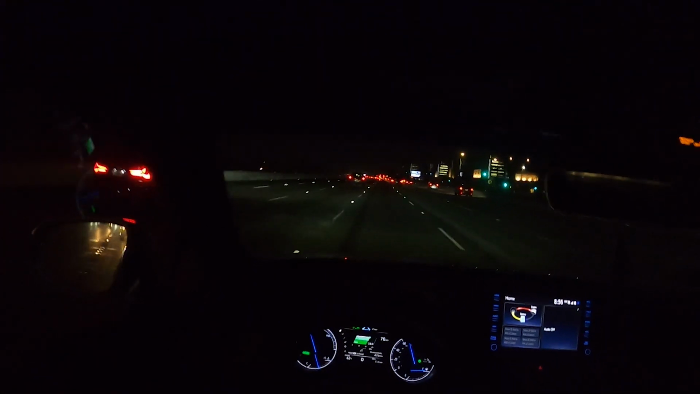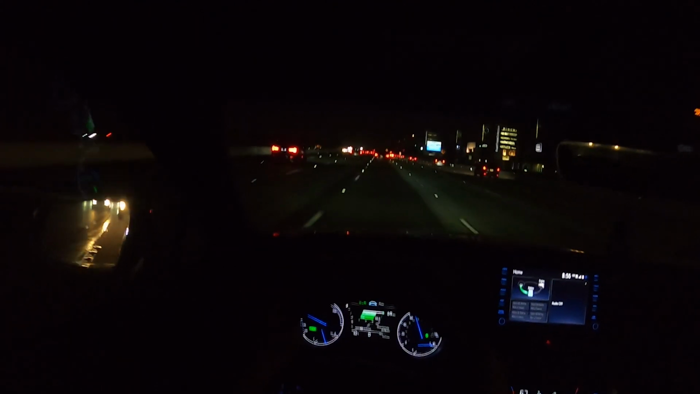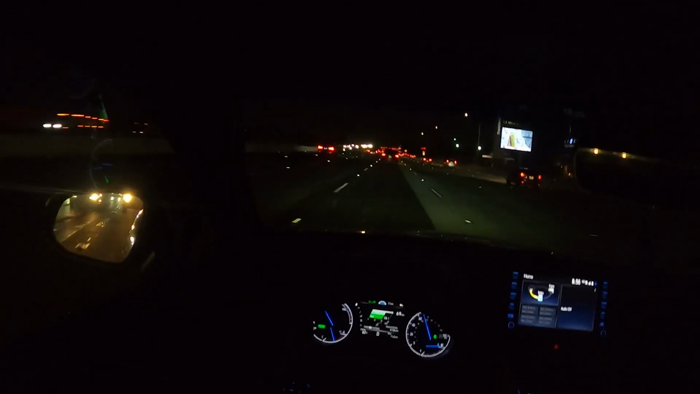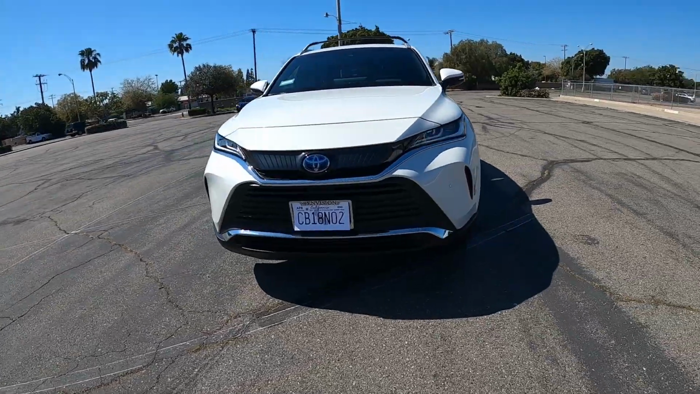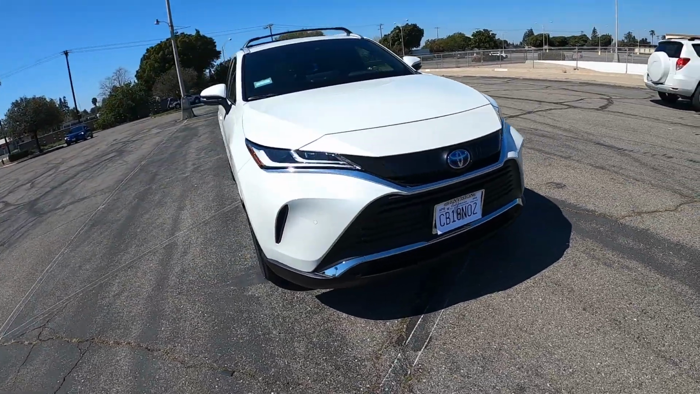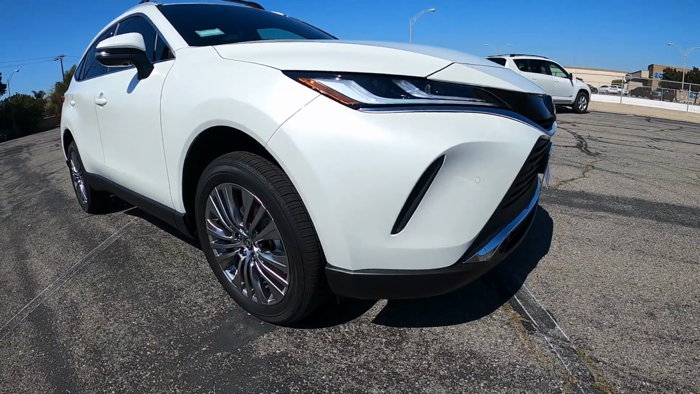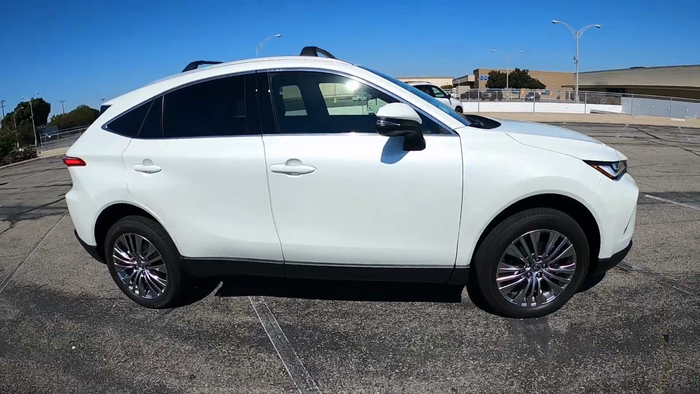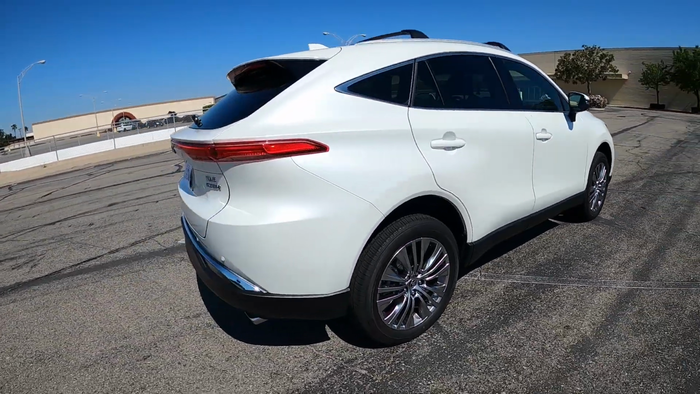I almost feel like I would like this car better if it were worse, just because it would give it some sort of personality, some sort of defining characteristic as far as driving it goes. I think this car's defining characteristic is how it looks. I think it does look quite good. I think it's a better looking car than the RAV4. And I guess that's kind of the point of it, because in most respects, it's really hard to differentiate it from the RAV4.